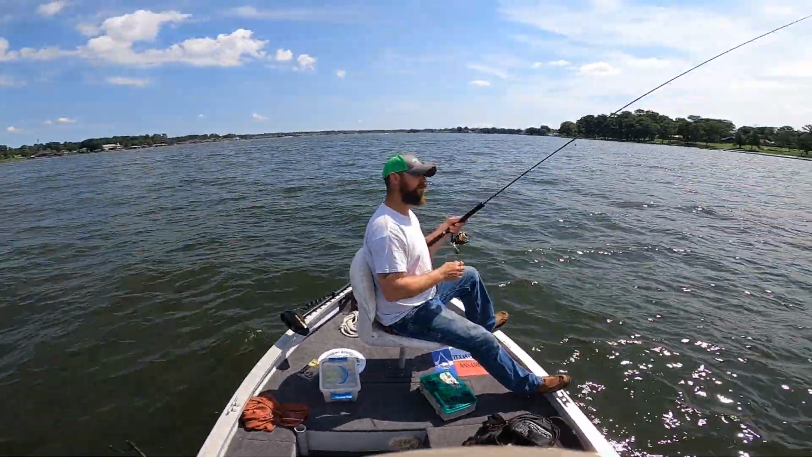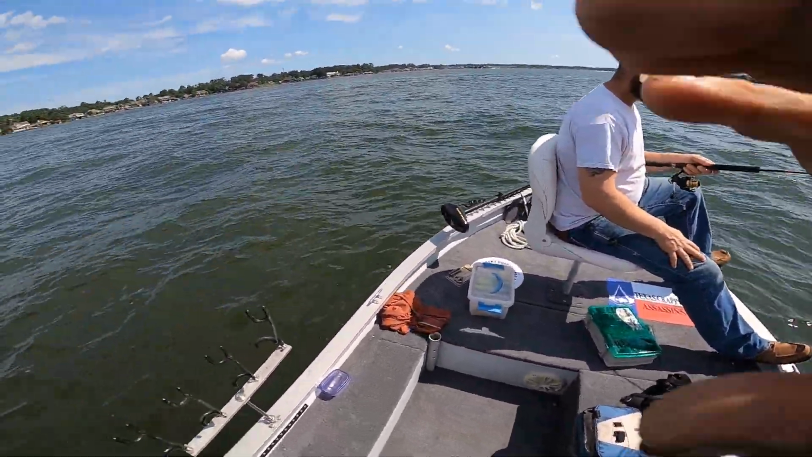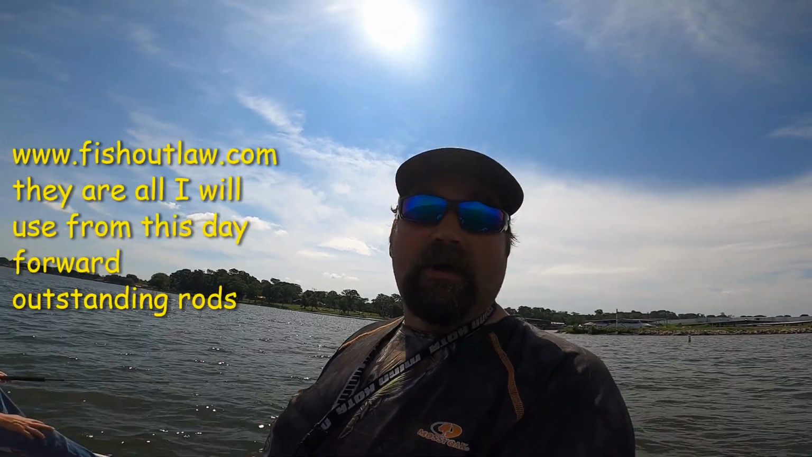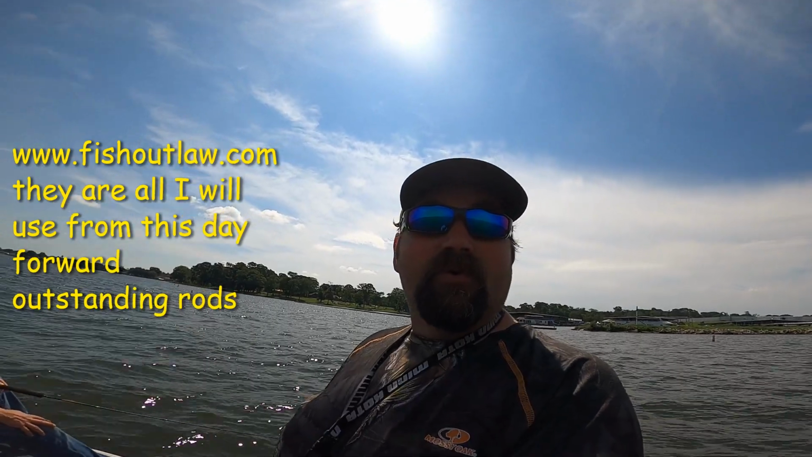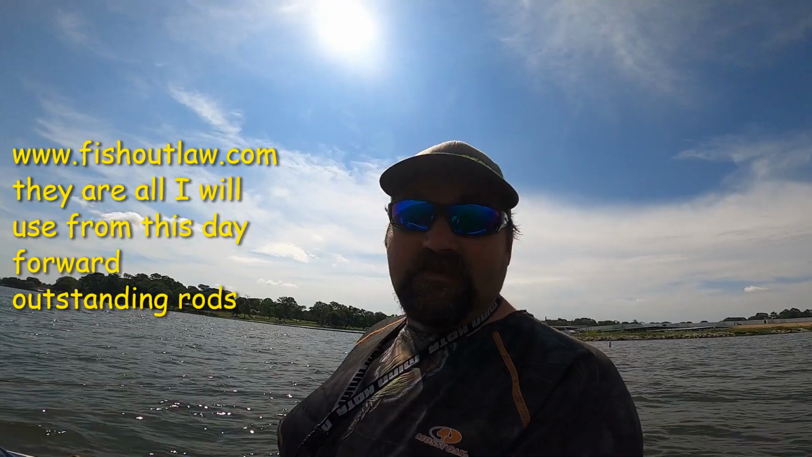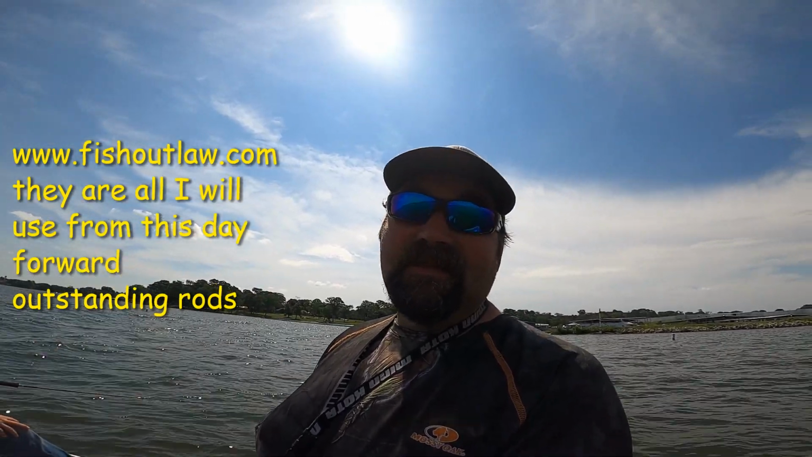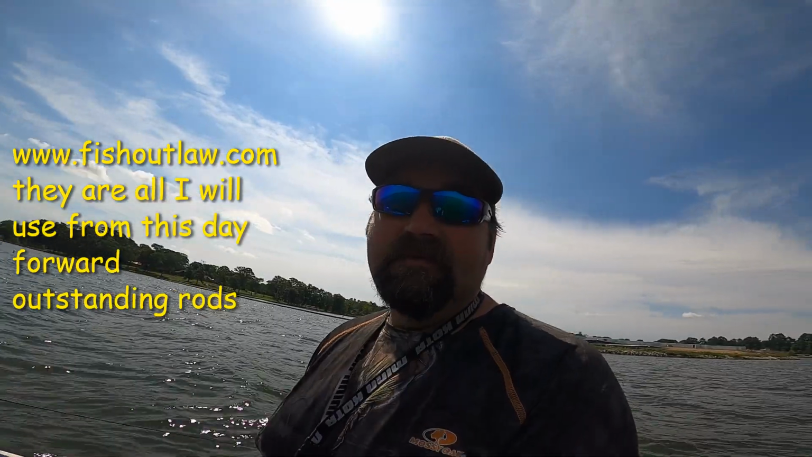Must be about time for a new battery in this thing. Down to 3%. Time for another battery. I'm gonna tell you, I really like that Outlaw rod. Y'all need to go on to the Outlaw Crappie Poles website and check them out, because this is the 10-footer. He has a lot of options, and the sensitivity on this, whew, is nice.